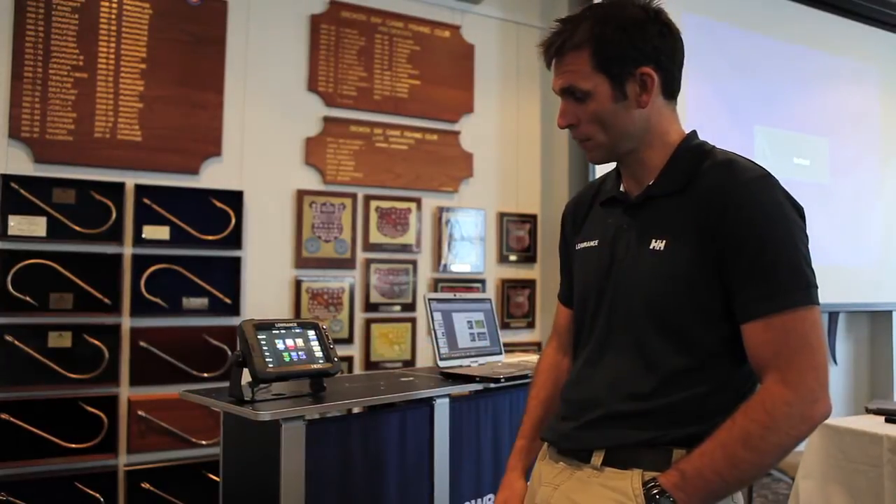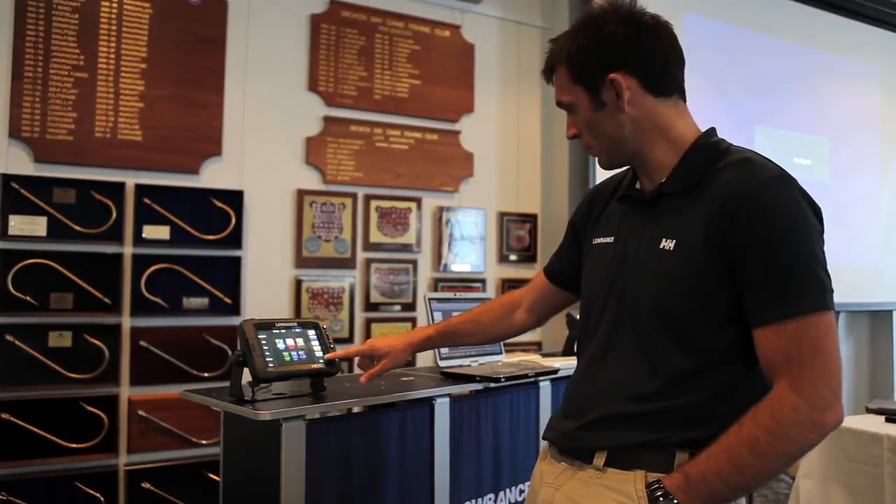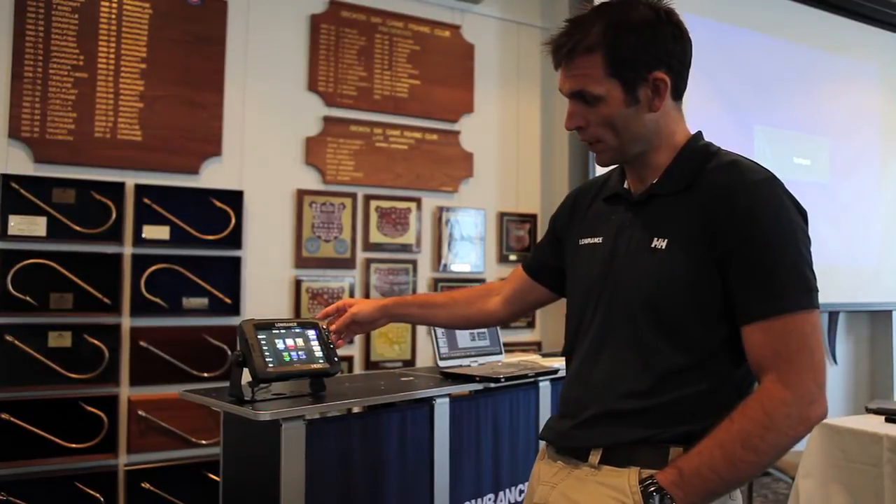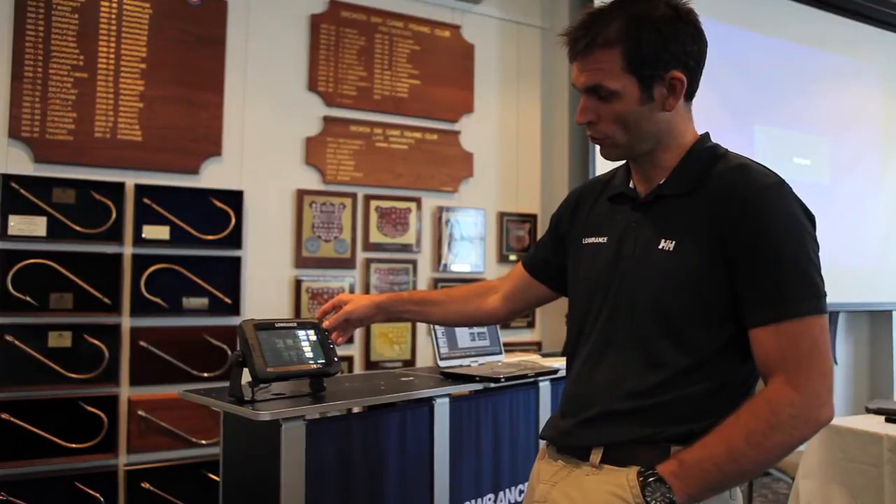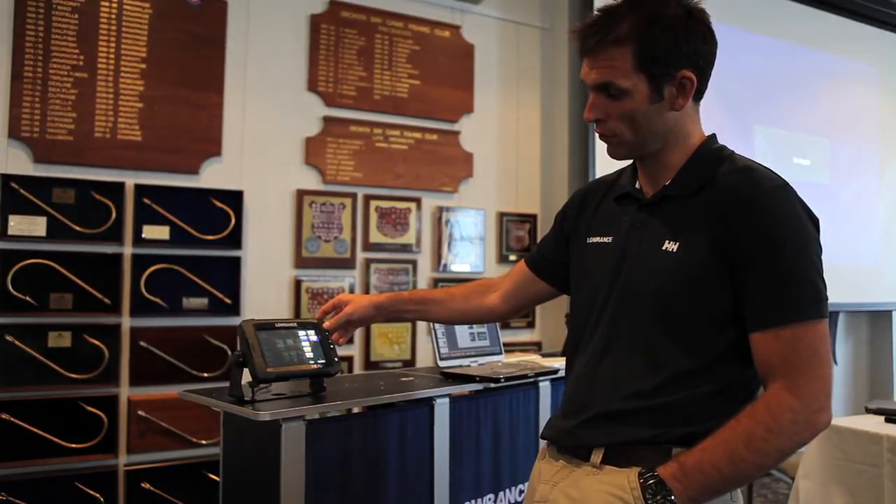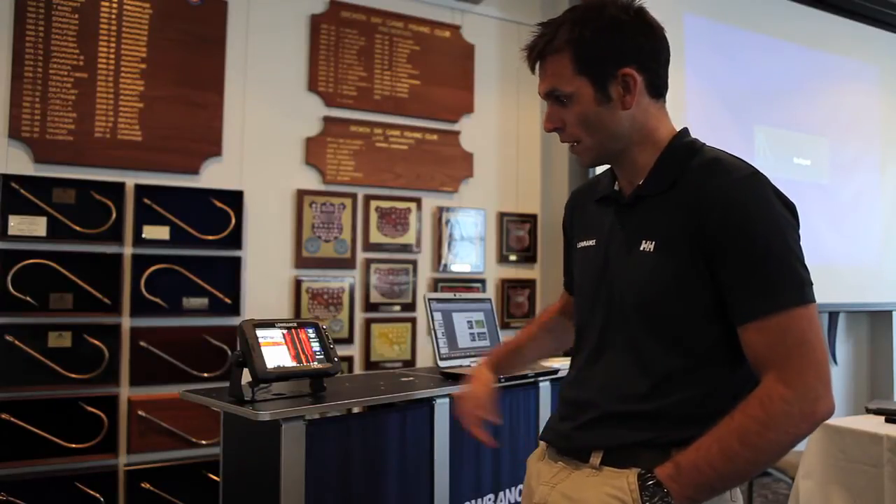The other really nice thing about the product is down the side here you can see your favorites. If I just hit the pages button, the home button, repeatedly, I can toggle through my favorites till I find the one I want, and then I end up in that screen there.